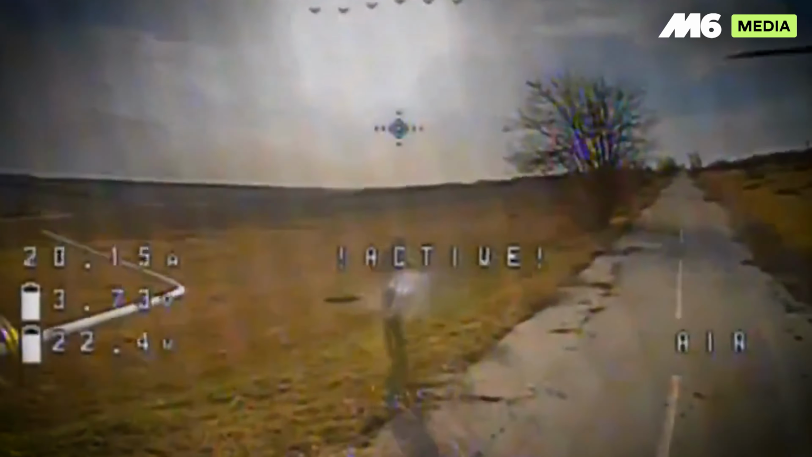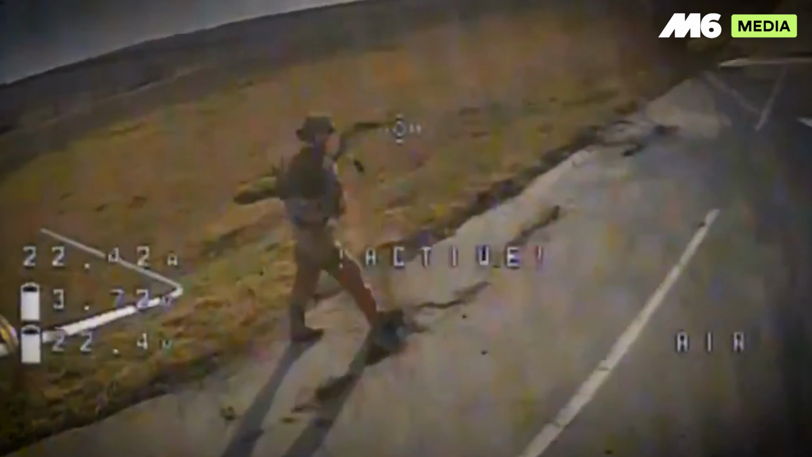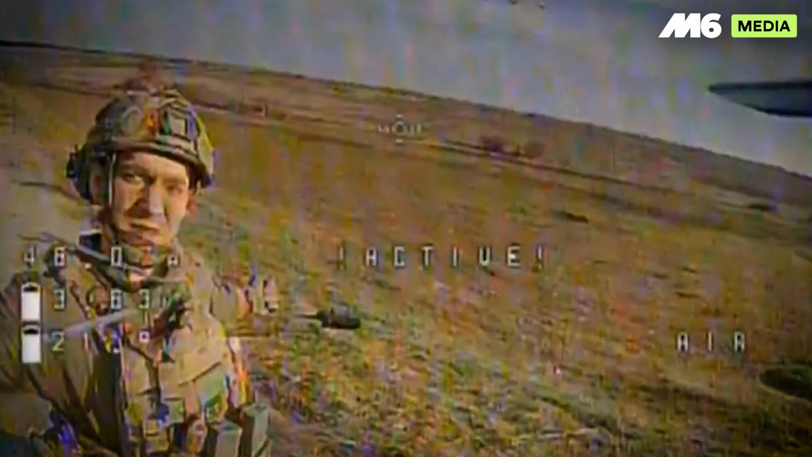An isolated Russian rifleman stands his ground as a kamikaze drone bears down. Instead of diving, he swings a fist at it. What follows is a split-second lesson in why hesitation and high explosives don't mix.